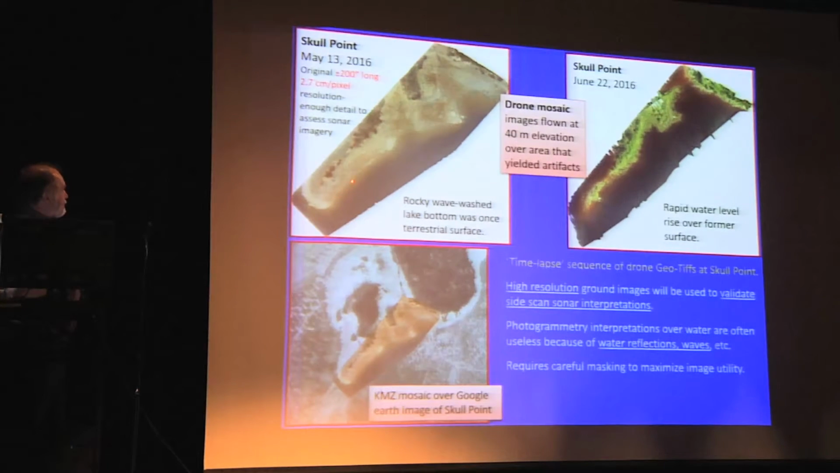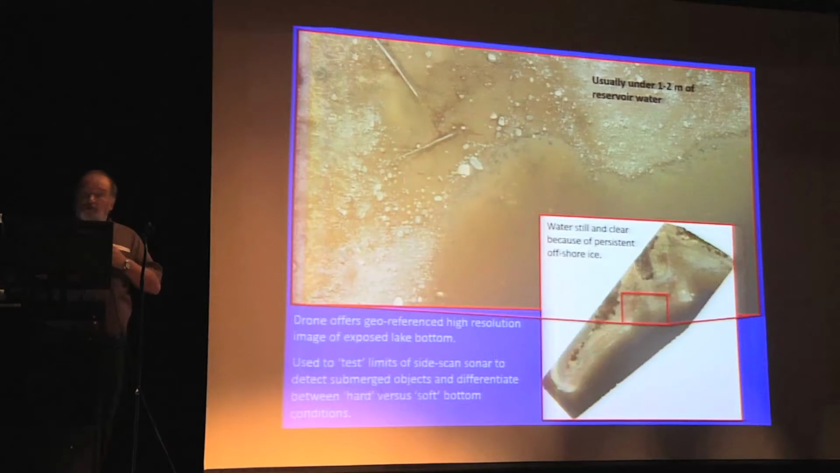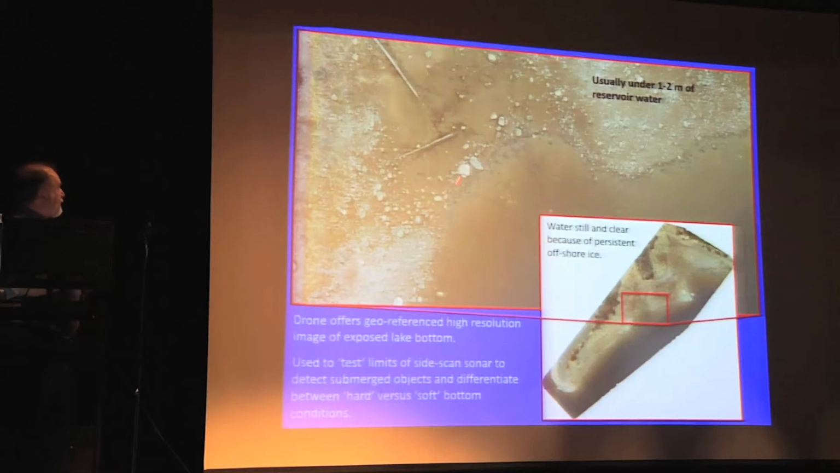Now the question is, where was the original shore? Can the sonar detect landscape features that are normally on the bottom of the lake? This is a detail right there of the lake bottom as it was exposed in early May. Lots and lots of detail. Will the sonar be able to detect certain kinds of features on the bottom? The rock rubble, drowned logs, soft, silty bottom as opposed to rocky bottom. Will the sonar be able to detect and differentiate? That's part of the ongoing work that the graduate students are working on.